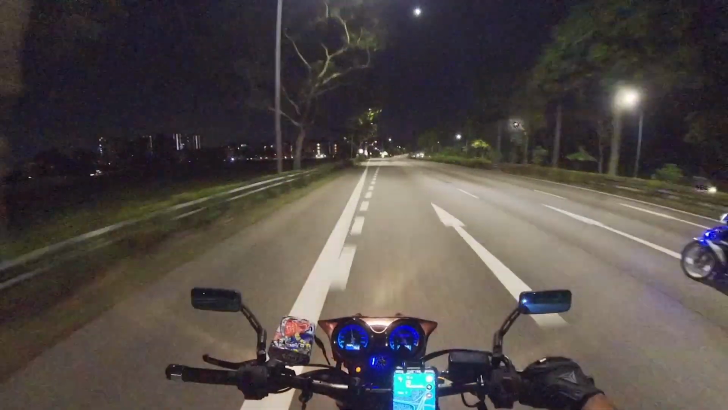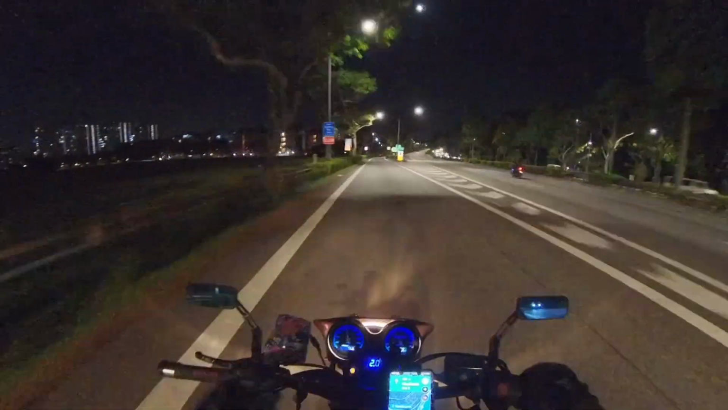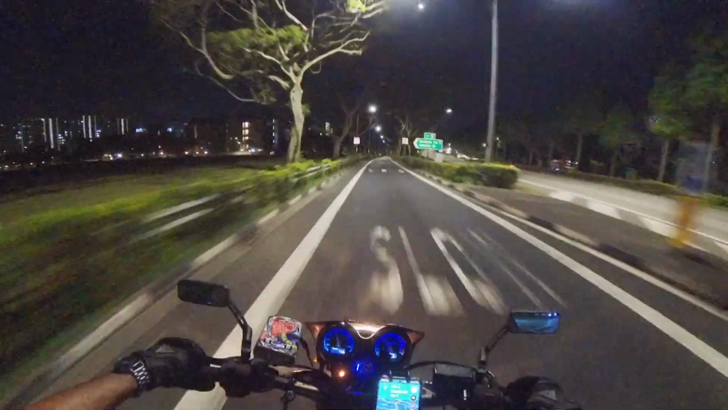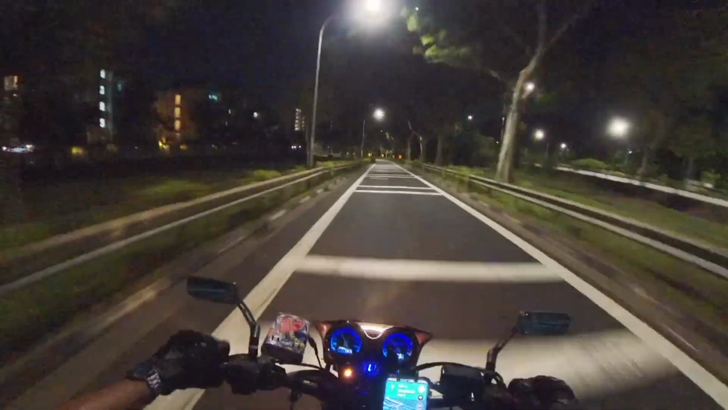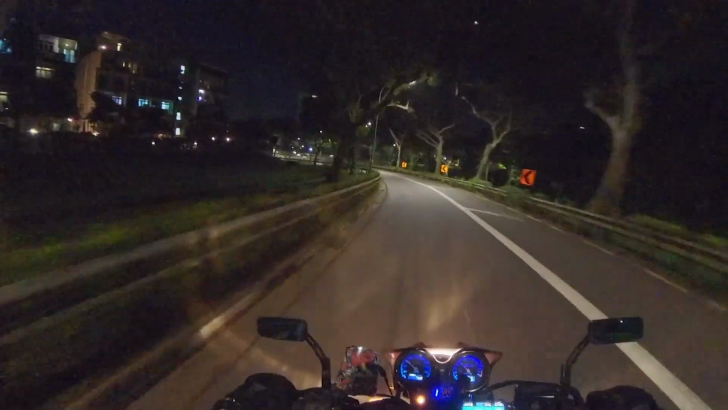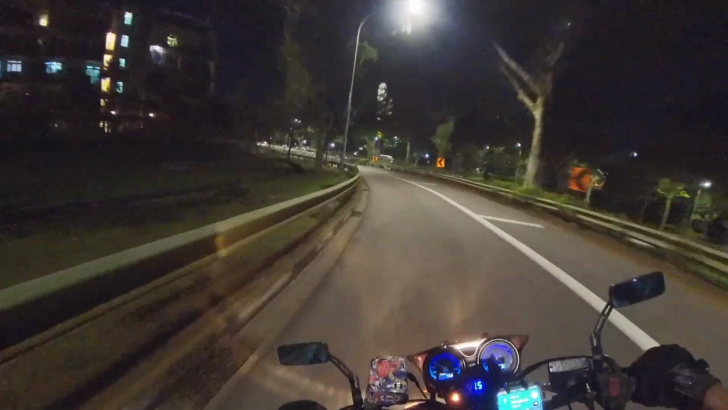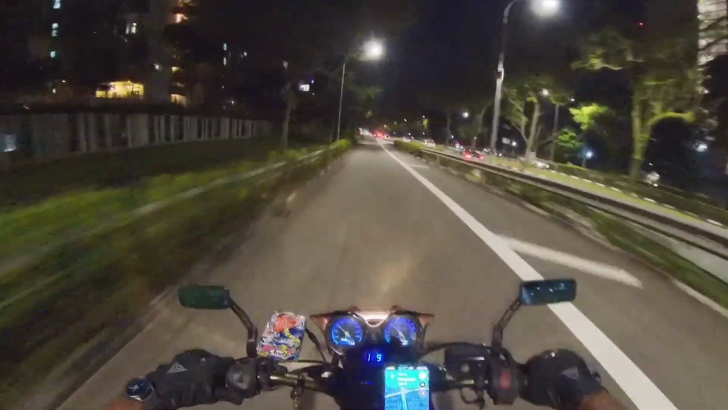So the CB400 Spec 3 version is about 199 kilos, close to 200. No, sorry, the Spec 3 is a bit lighter, maybe around 190, I believe. The Revo ones, because they have ABS and fuel injection, are much heavier at 199, close to 200 kilograms.